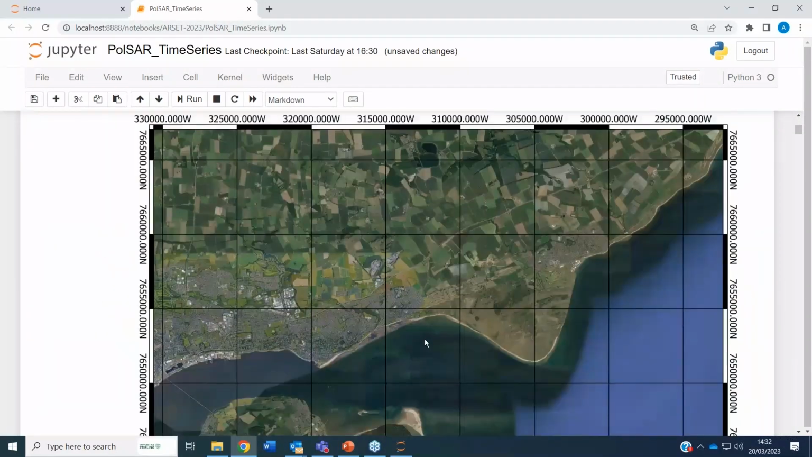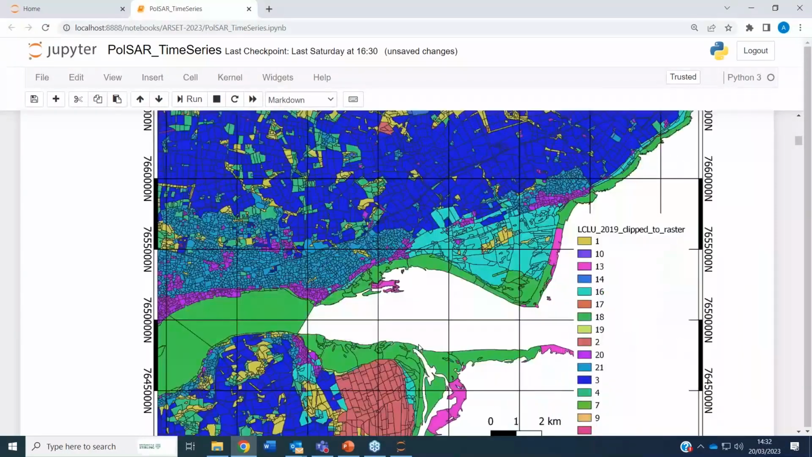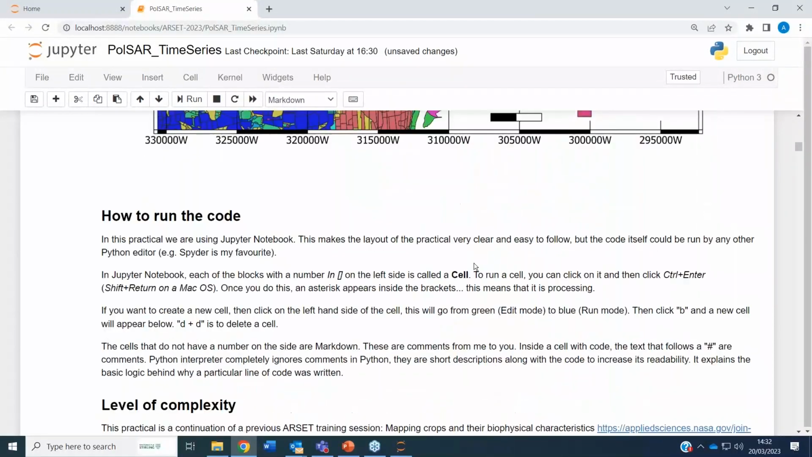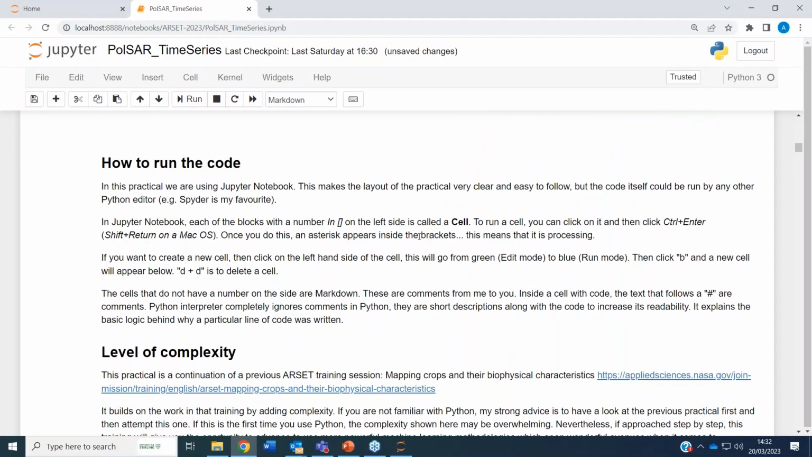So the area again is this one, and this is the land classification map I was showing before. But let's start with the actual practical.